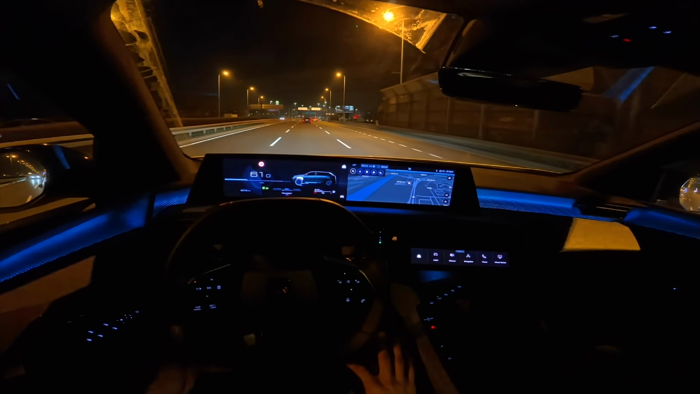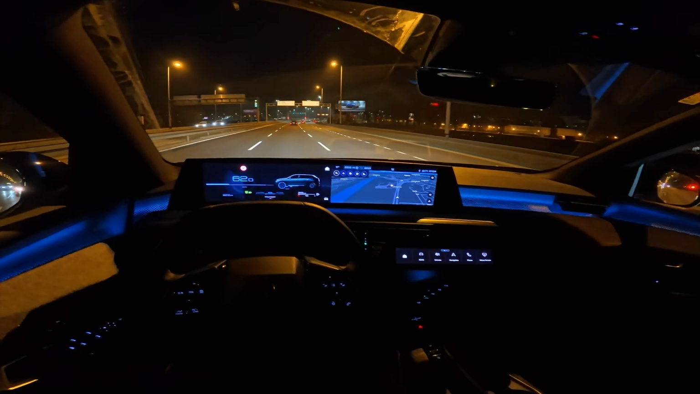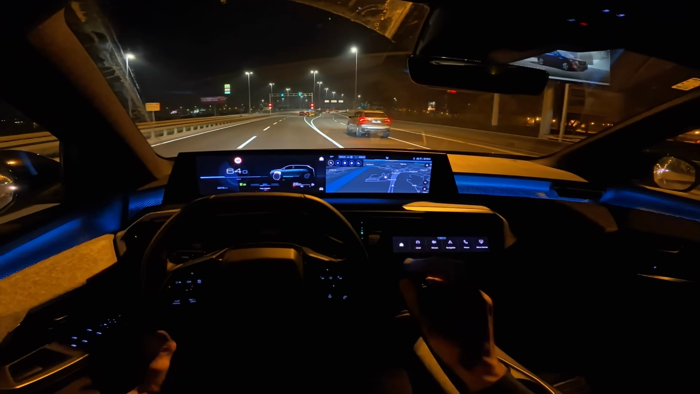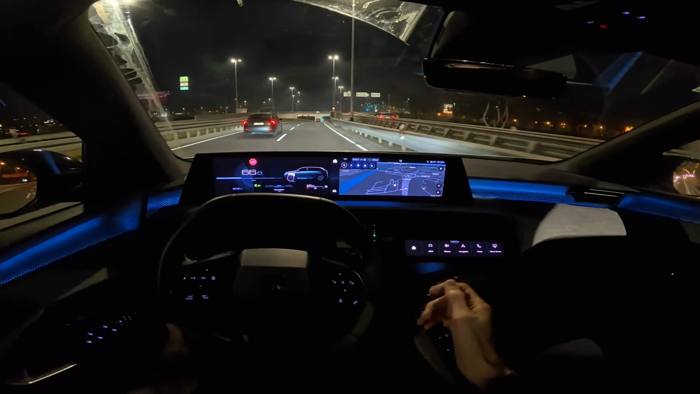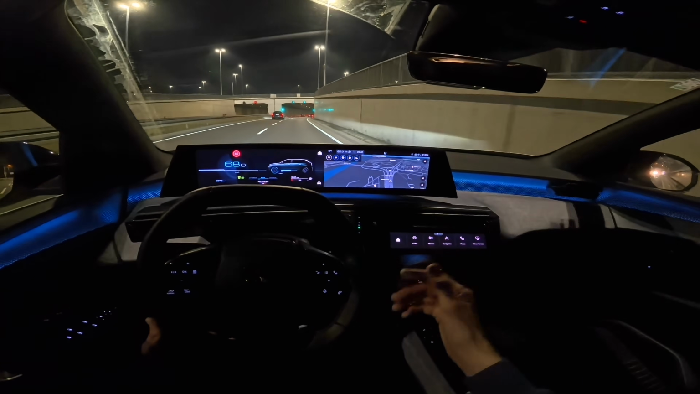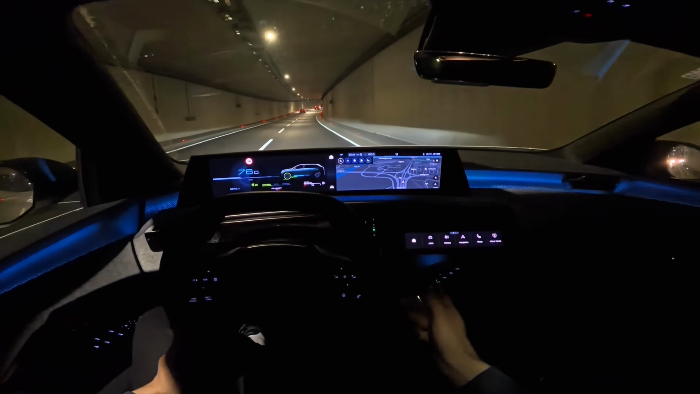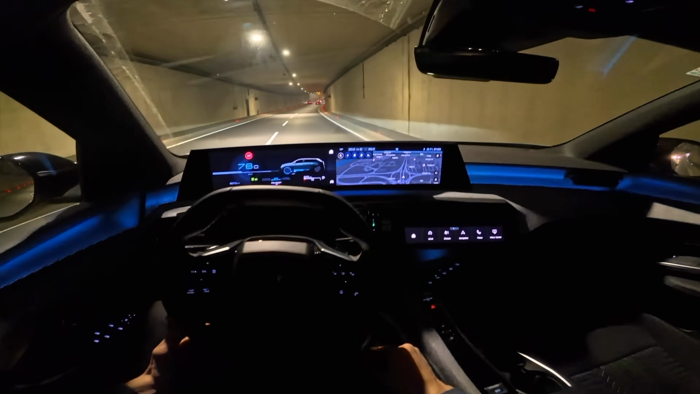Now, TomTom hasn't updated speeding cameras. There's a speeding camera right on the column it just passed, but there are older cameras, and then the navigation actually warns you. There's a camera and there's a sound as well. This time it's not here, so I'm not sure why TomTom is not updating their navigations. This is like now more than 6 months here. It's not really new anymore.